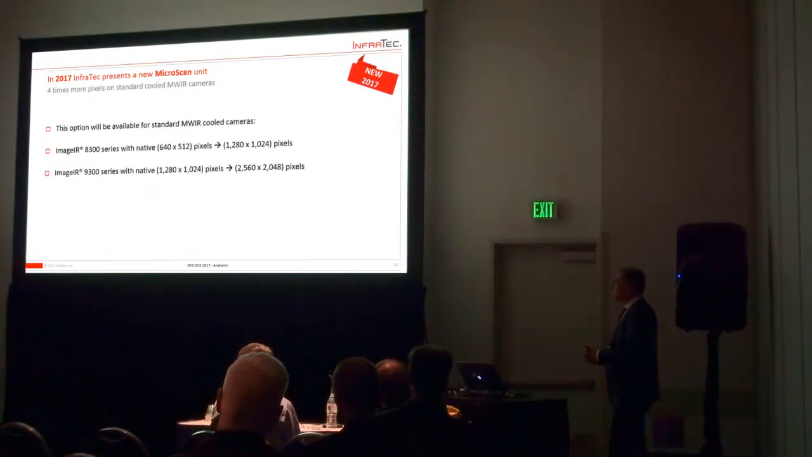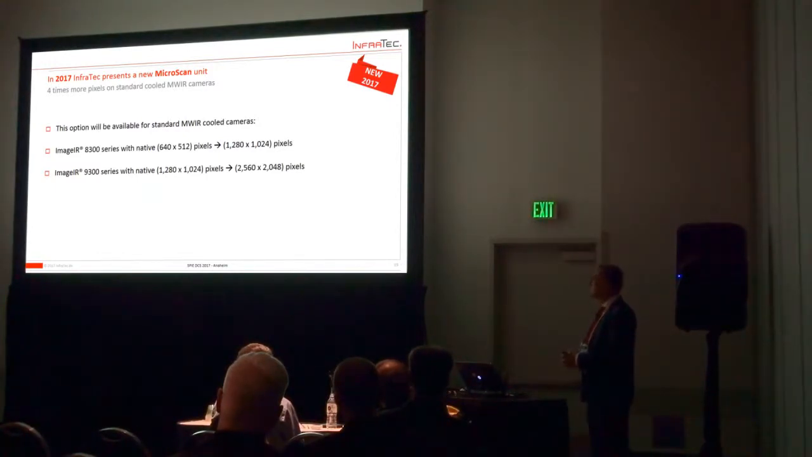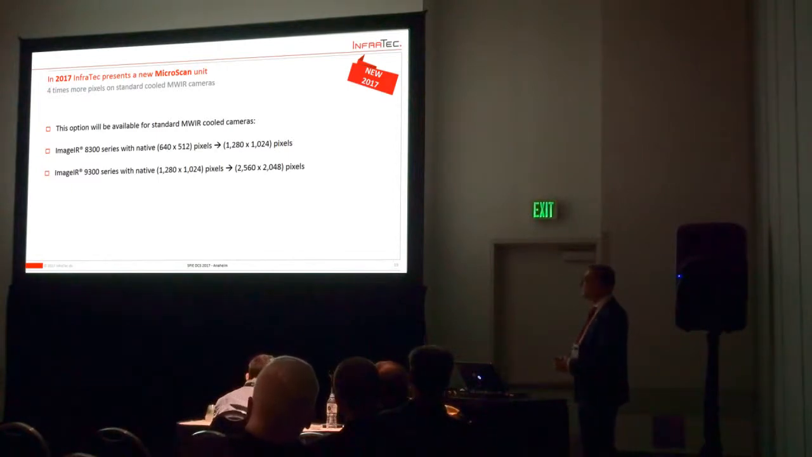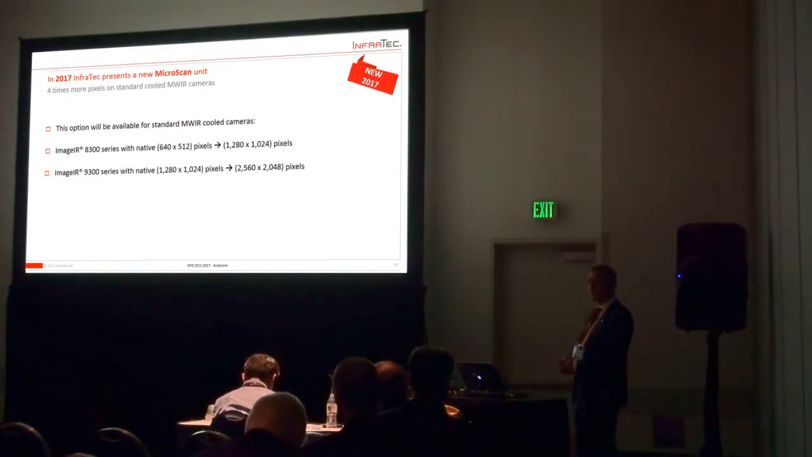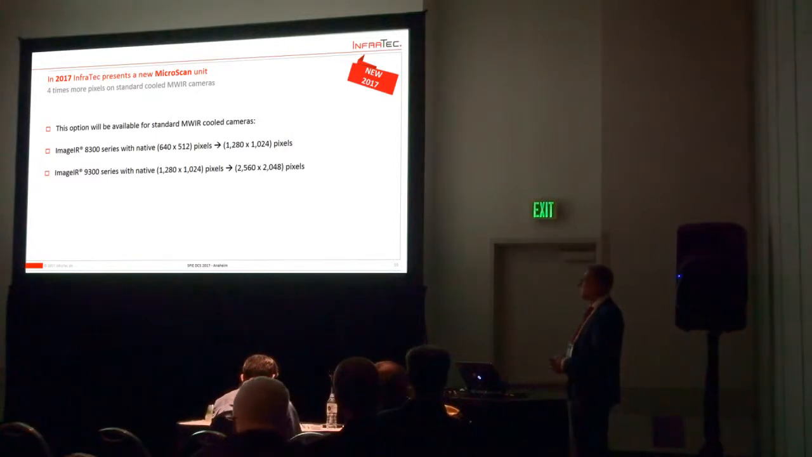This option will be available for standard midwave cooled cameras. At the moment we have the 8300 series, which is based on 640 by 512 pixels, which we can enhance to 1280 by 1024 pixels. And the next step, within a few months, we will have the 9300 series, which is based on 1280 by 1024 pixels, and will give an image at the end of 2560 by 2048 pixels. This is a big enhancement. This option will be available for these cameras.